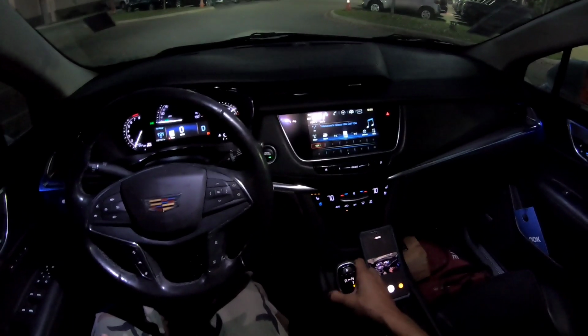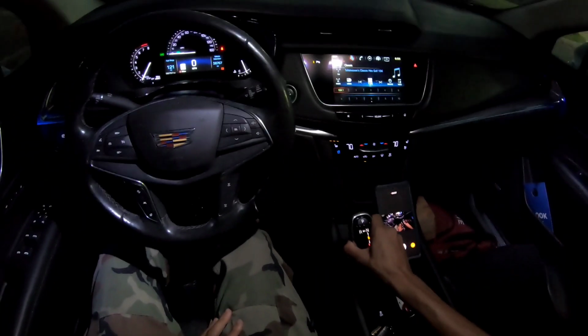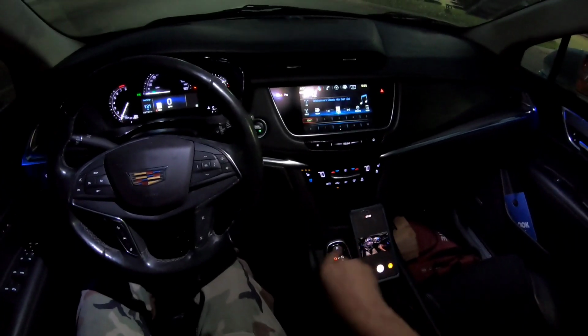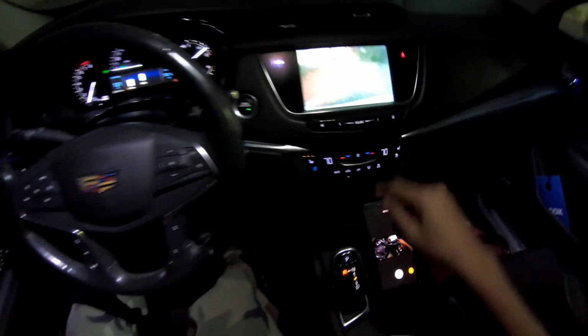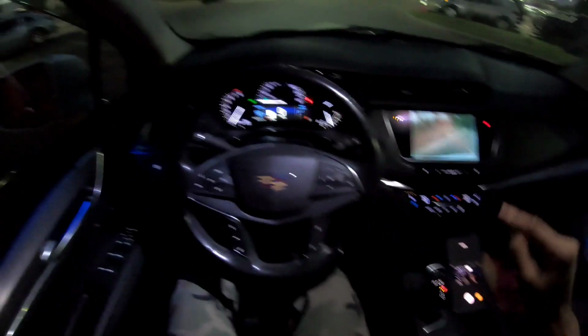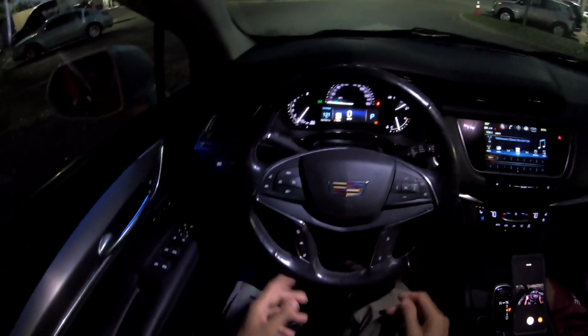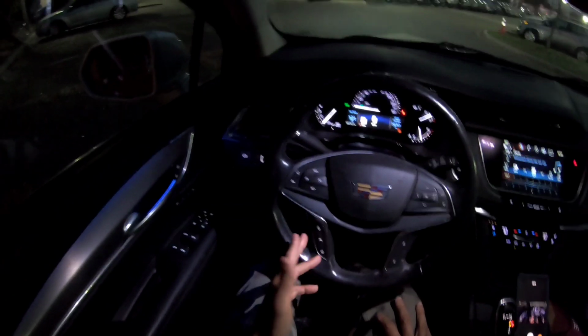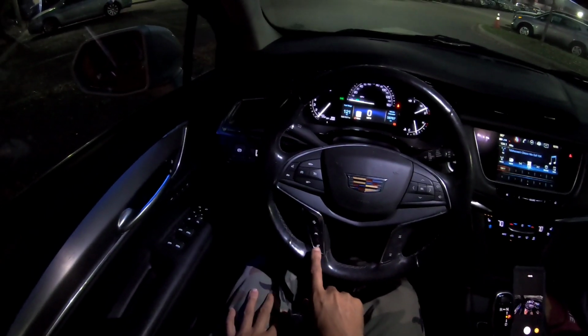You have this new for Cadillac transmission gear selector. I gotta get used to it. Put it down in reverse. You do have a full camera there, as you can see. We'll go ahead and put it back in drive. Beautiful 10-2 grips on the steering wheel, leather wrapped, nice touches there. You do have front collision avoidance. You do have lane keep. You do have heated steering wheel here.